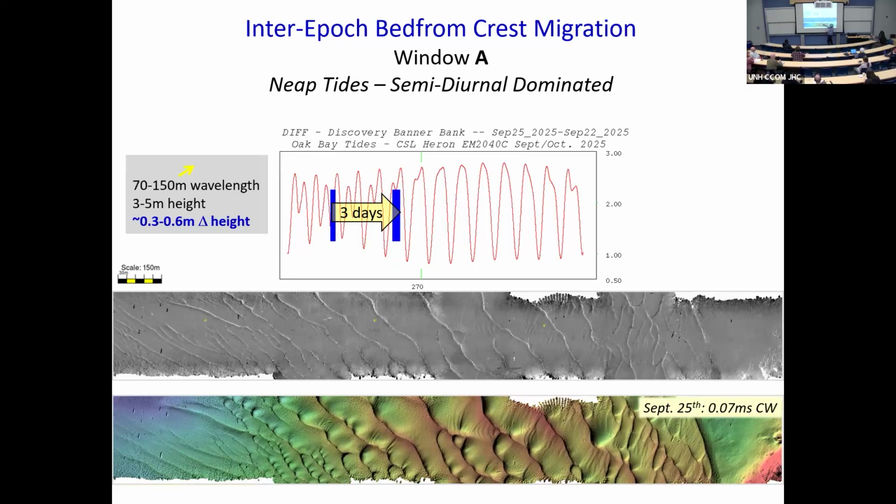And what you're seeing is the bigger ones, they do shift the scale of it. They're about 30 to 60 centimeter change. They're really quite steep crested. The total amplitude of these waves is about 3 to 5 meters, wavelength 70 to 150 meters. So not a big challenge. But superimposed on it, there's these smaller bed forms. These are the ones we're interested in.